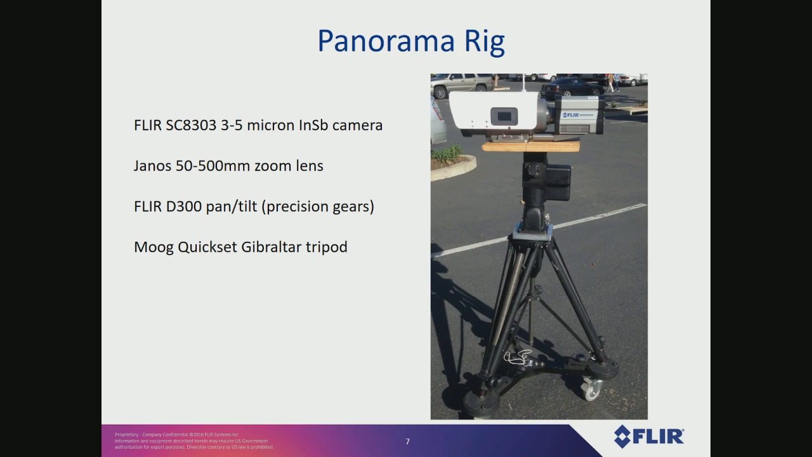So the camera rig is sitting on top of a FLIR D300 pan tilt, and this is a pan tilt that has really, really precise gears. I got the slowest gear ratio I could get, and I had the technician tune it up so it's like really cherry performance on it. Super low backlash and very precise movements. So it's kind of like a custom pan tilt, you know?